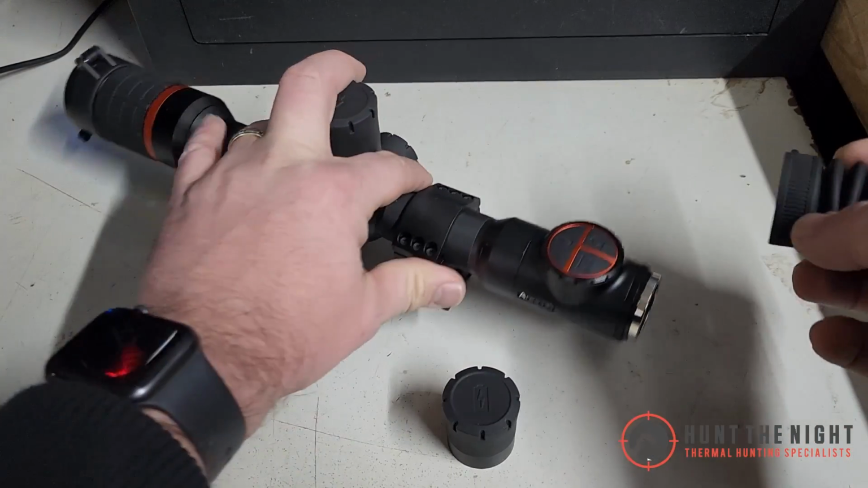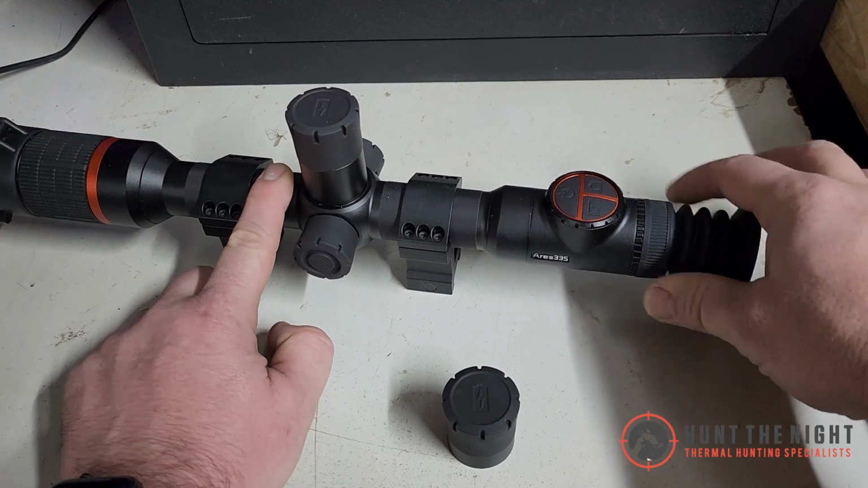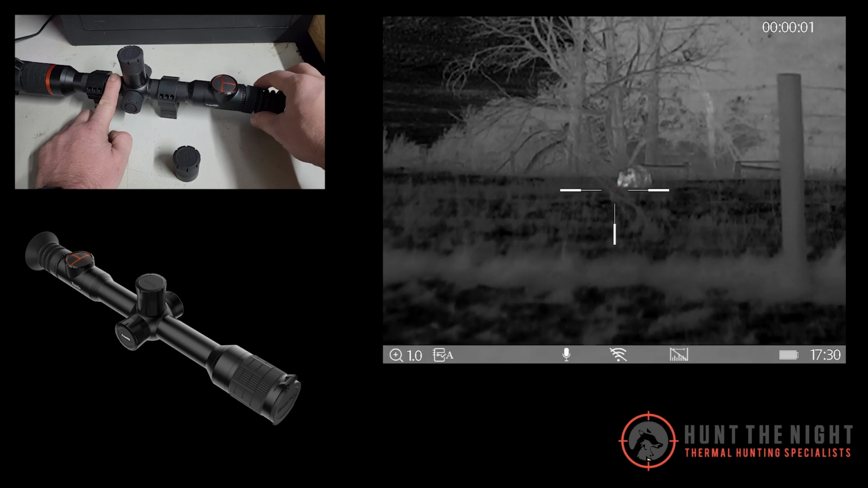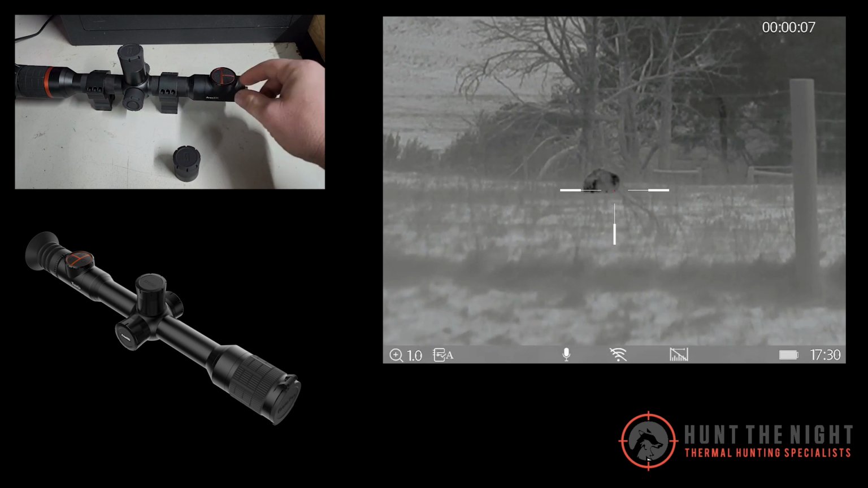We've got the eye cup here as well, and the eye cup's pretty cool. It's magnetic, and the first version of these, it wasn't magnetic enough, but they fixed that. I'm giving that a good move around, and it's not moving. It doesn't just pop off like a lot of eye cups do. I'm quite happy with that, especially because I don't use eye cups a lot either.